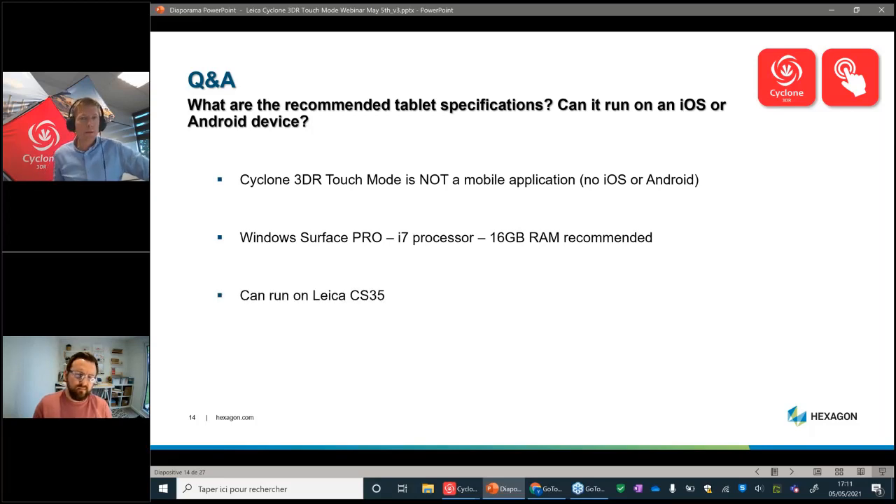And besides, maybe you are aware of Leica CS35 products based on Windows as well, and we ran some tests of touch mode on the Leica CS35, which has less performance than a Windows Surface Pro, but it's working to achieve a beam inspection in the field.